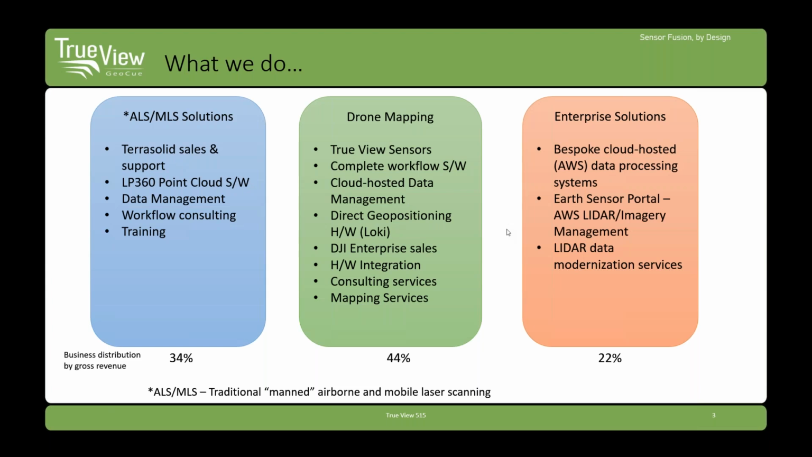We started looking at drone mapping in 2012. It went through a lot of evolutions with different kinds of technologies and approaches. And 2 years ago, we introduced our TrueView sensor product line, which has really been successful. And that's what we're here to talk about today.